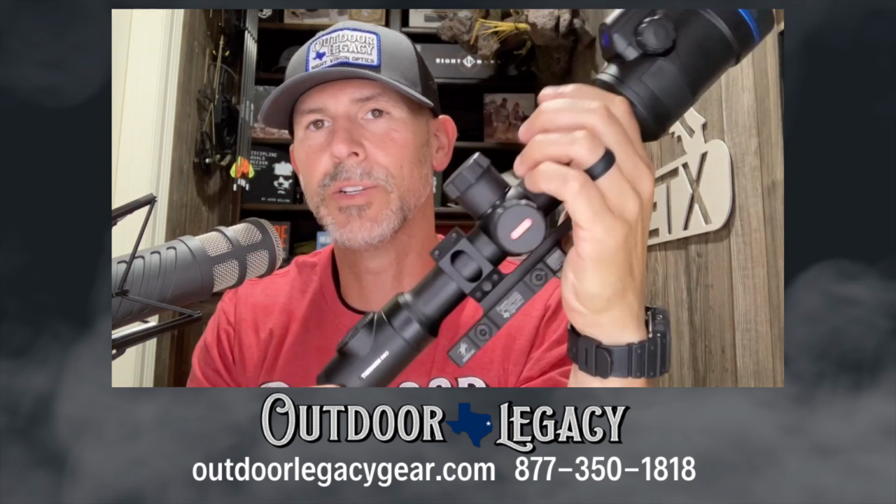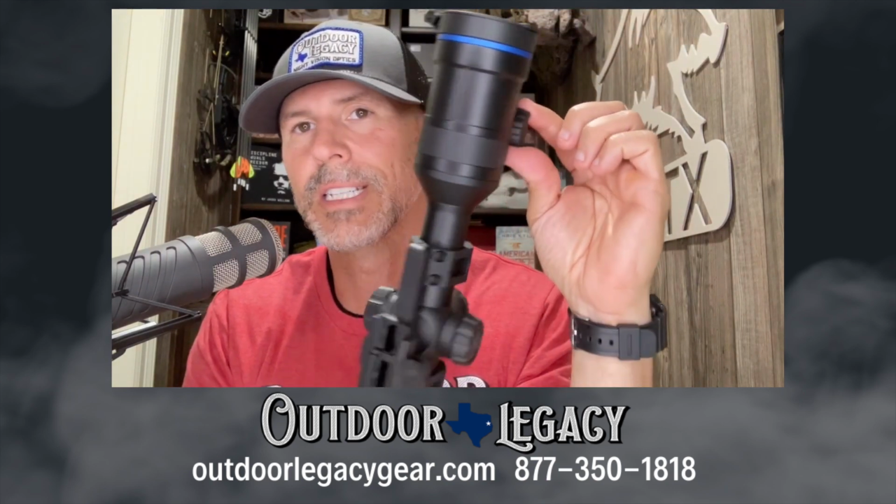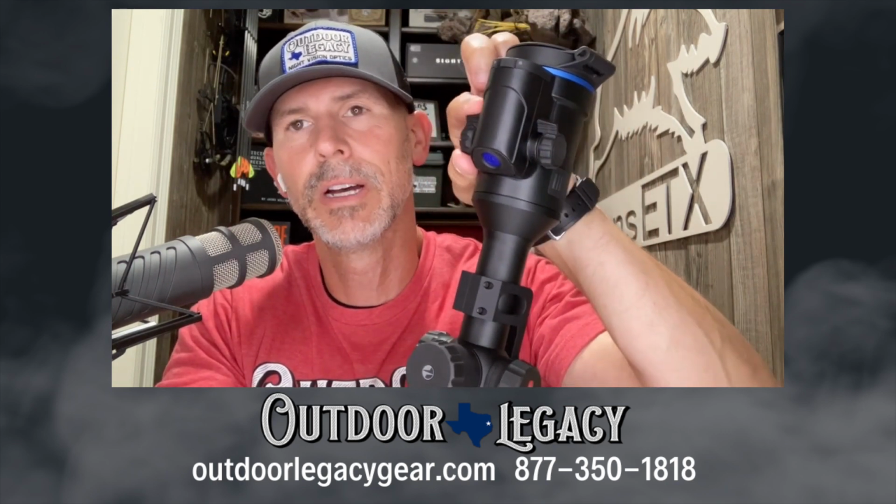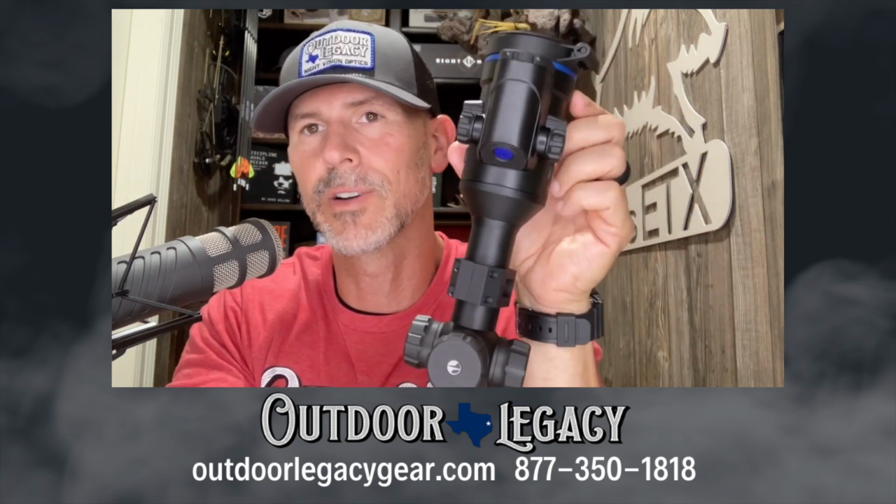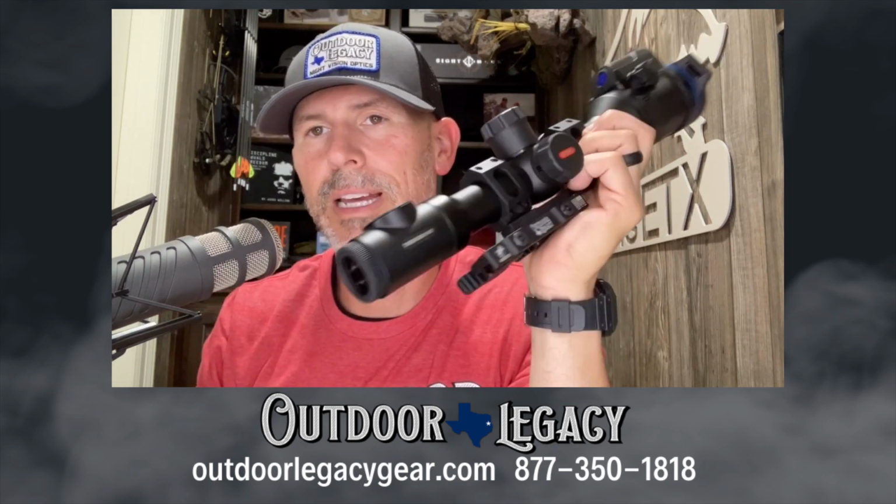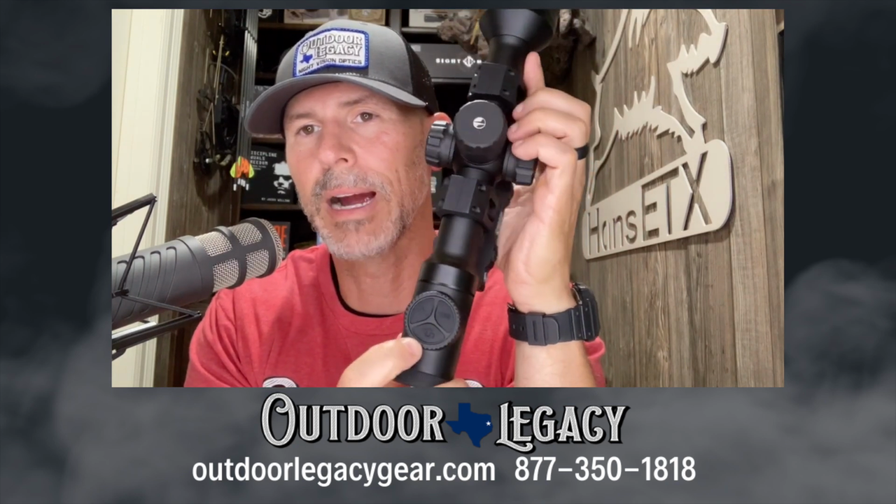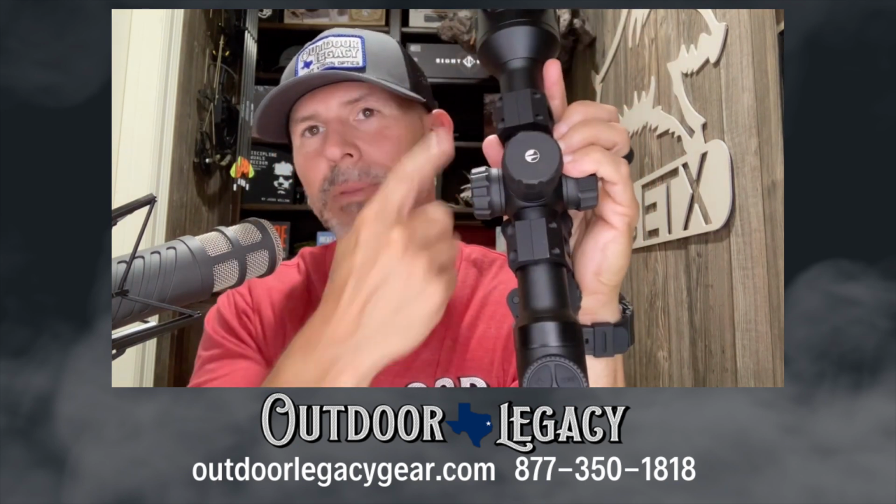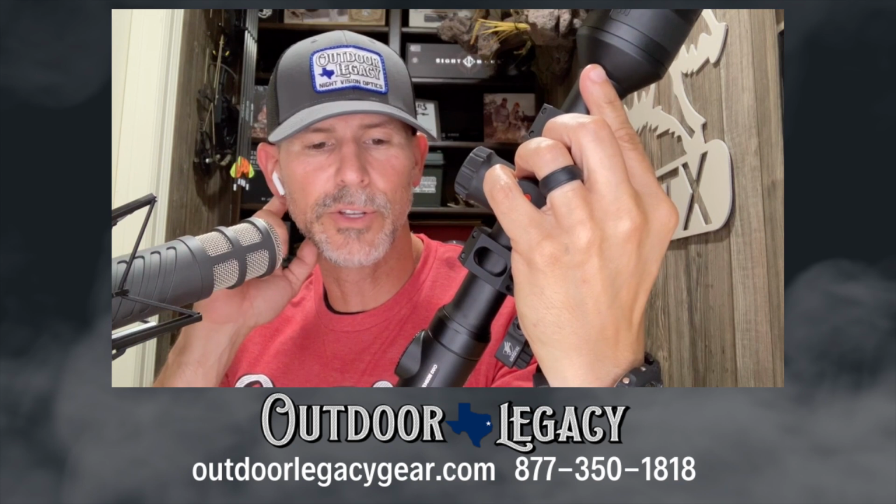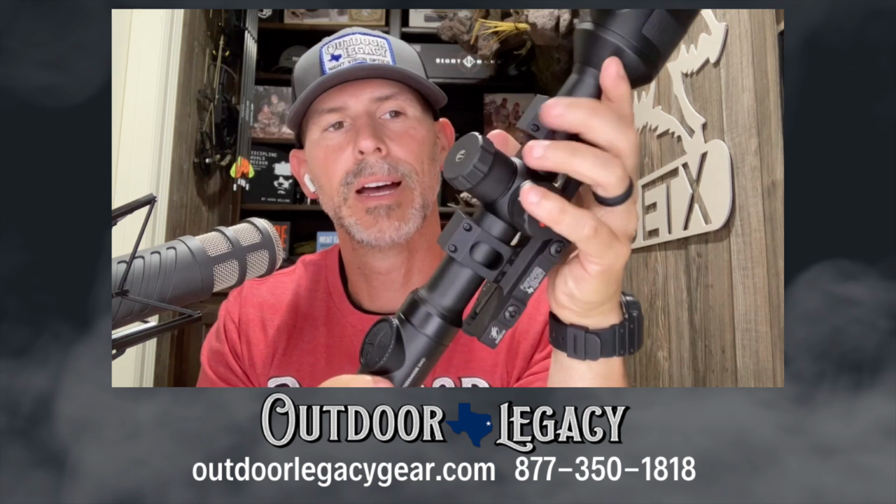By the eyepiece, it is a dual focus, so the focus is a little bit different on these. It's an ambidextrous design. The objective lens focuses on either side, and it's got a dial that you can turn real easy, whether you're right-handed or left-handed. On the eyepiece, it has a rubber grommet around it that focuses the eyepiece diopter. With the buttons on top, you have your power button right here, your record button, magnification button, and where you switch it to daytime and nighttime mode is right there.